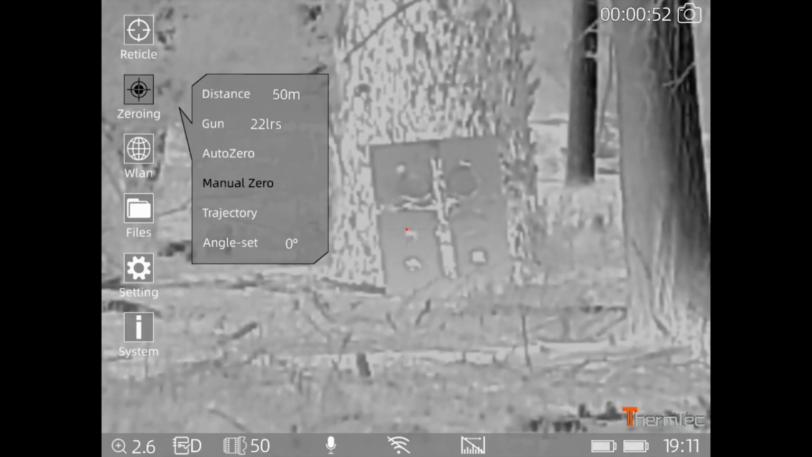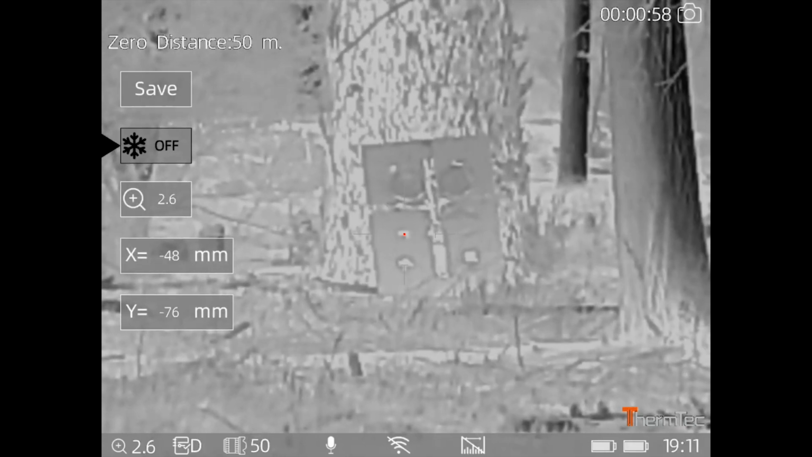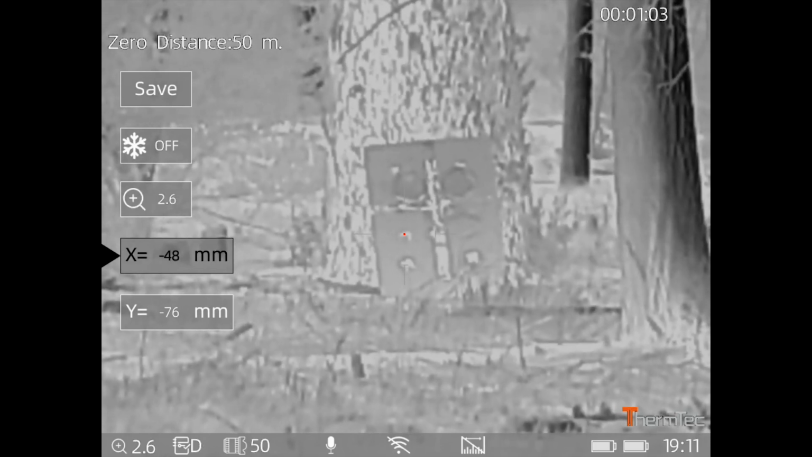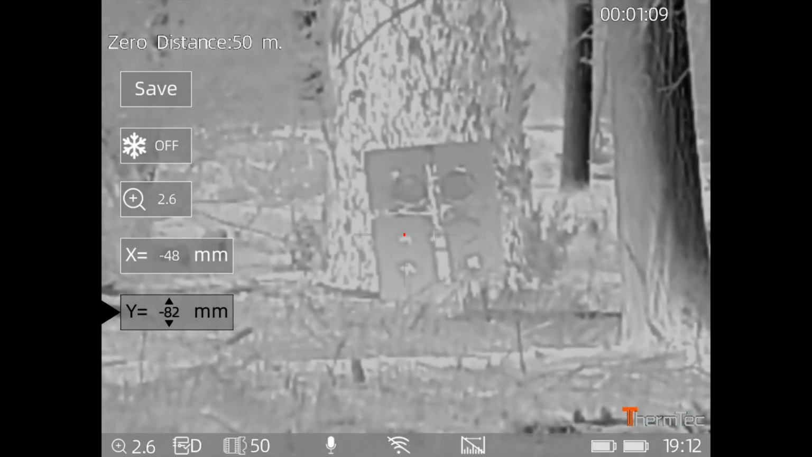This scope is as far away from being buggy as any scope I've used. It's a really fast processor, you can tell by its startup and shutdown time, and when you navigate through the menus, everything happens really fast. If you're changing palettes, whatever you're doing, it's just snap. Perfect, I love it. So that's brought me on to the reliability.